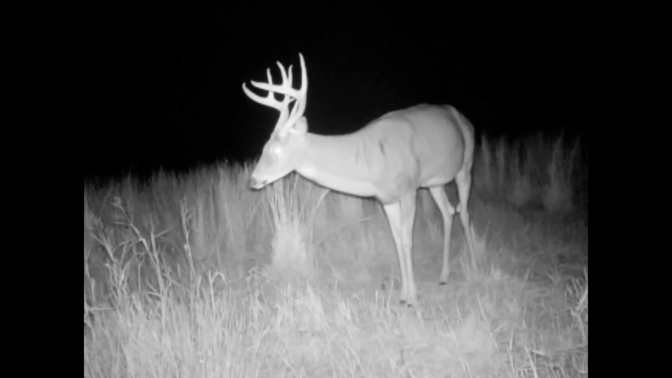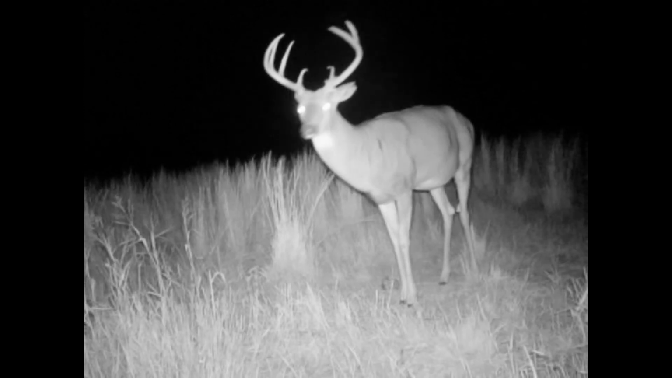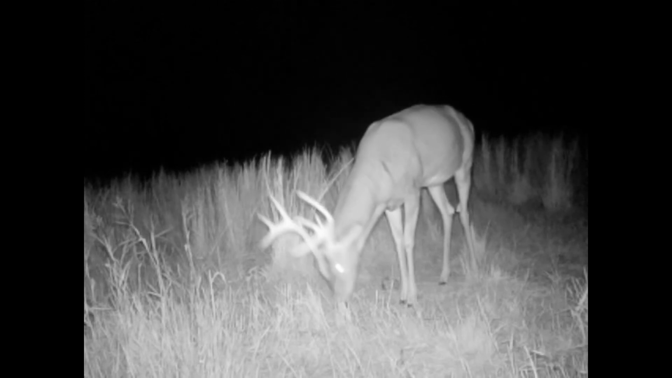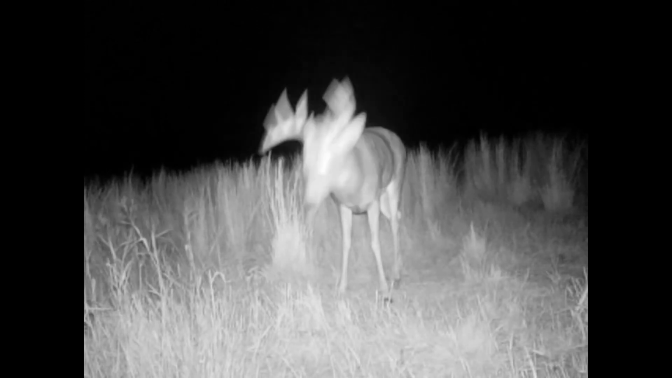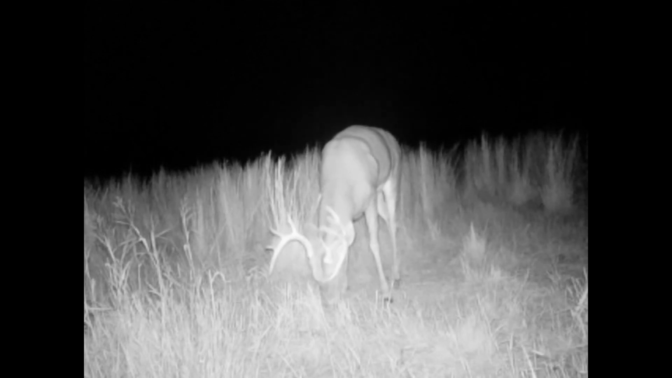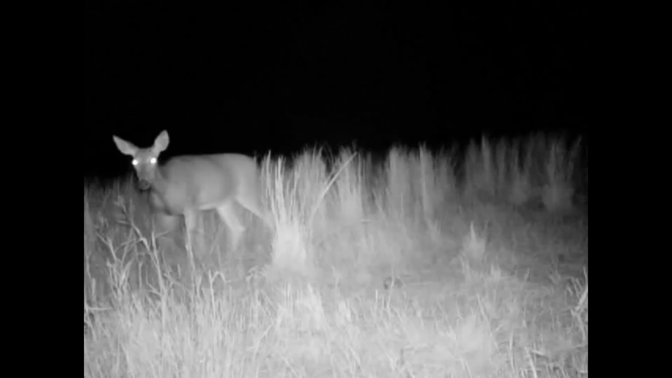I'm telling you guys, your dominant bucks will stay in one area. The dominant buck will stay in one area, kind of like Tumbleweed. And probably the big eight. This one here isn't a dominant buck. He's trying to find his area. But all these other bucks are going to leave, I believe, and try to find their area that they're dominant at.